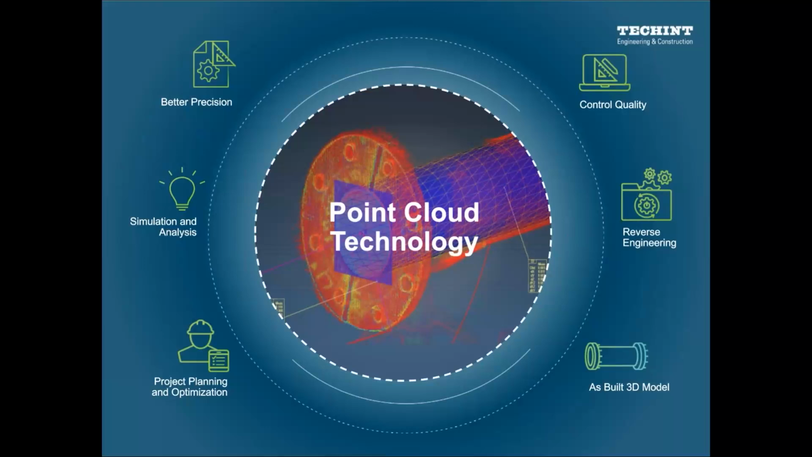You can obtain simulations and analysis. You can make project planning or optimization of your project. You can make quality control of your asset, and you can do reverse engineering, and then you can obtain an as-built 3D model. Those are the general benefits of implementing point cloud technology in your process.